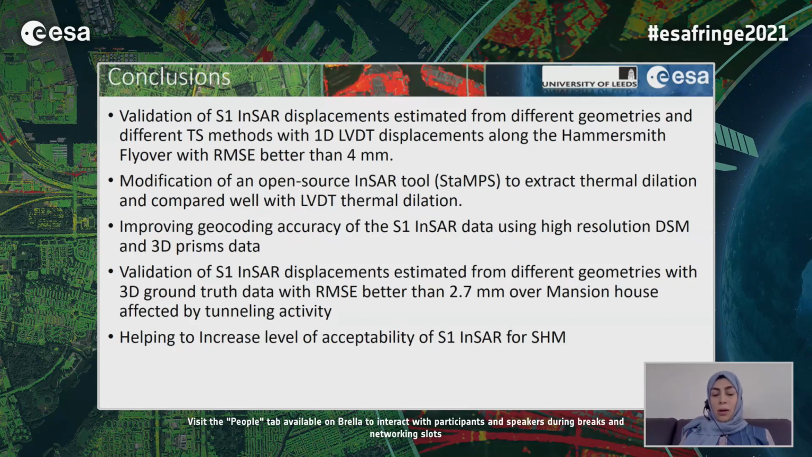And the RMSE value was better than 4 millimeter for Hammersmith flyover or 2.7 millimeter for Mansion House building.